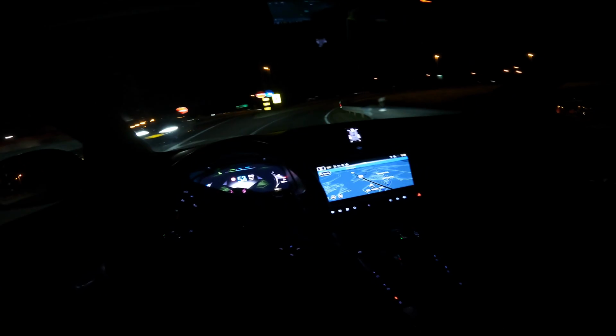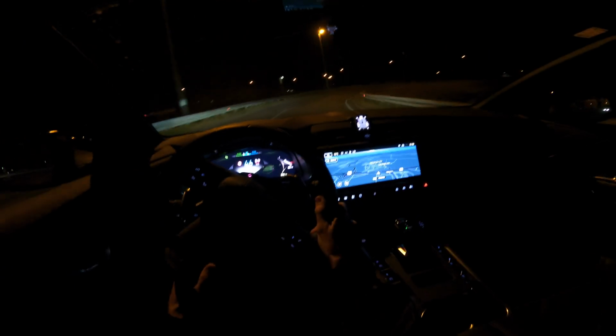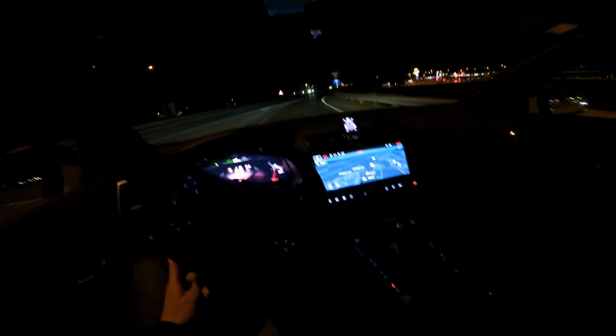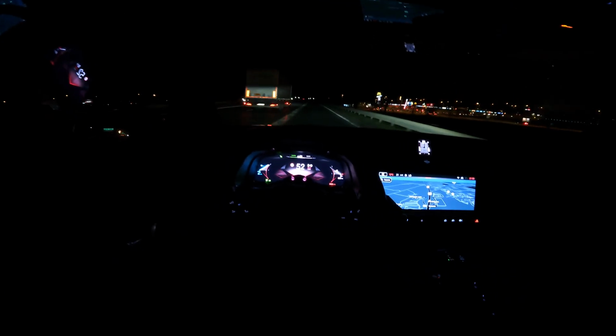I'll be a little bit quiet here when we speed up to the highway. I'm going to switch to sport. You can instantly feel the car pulling a little bit more.